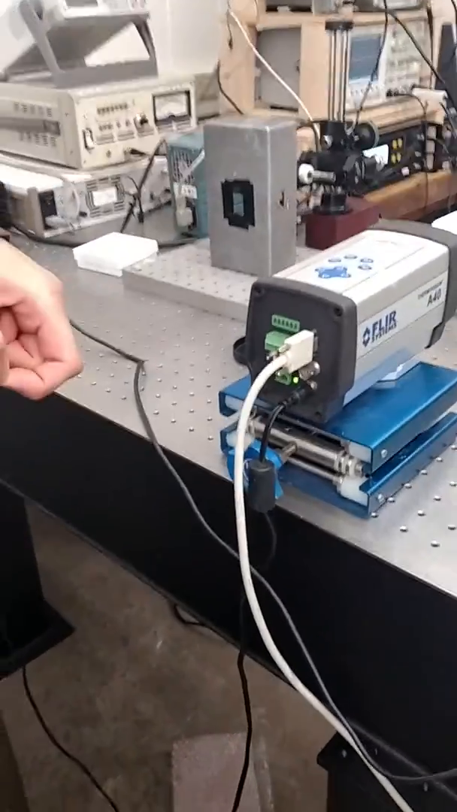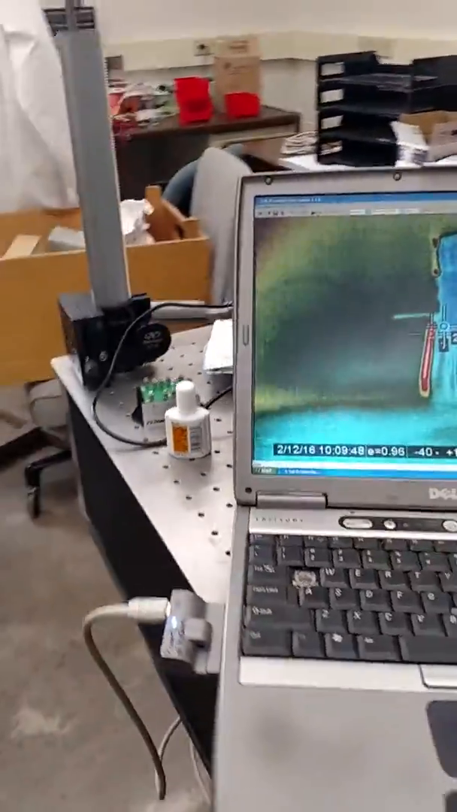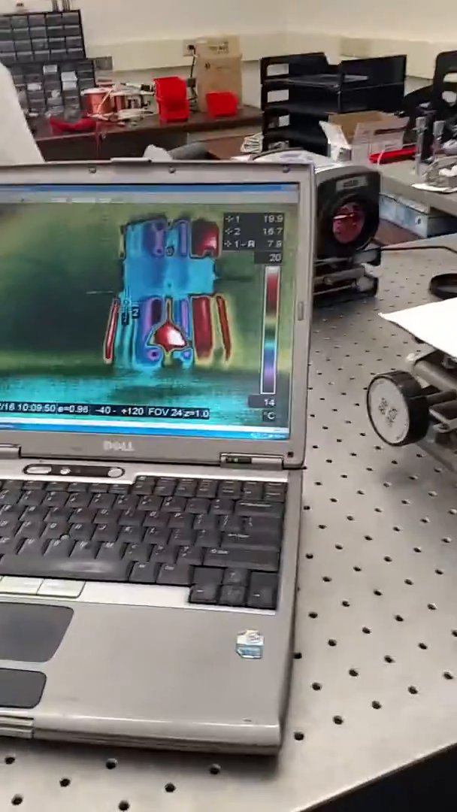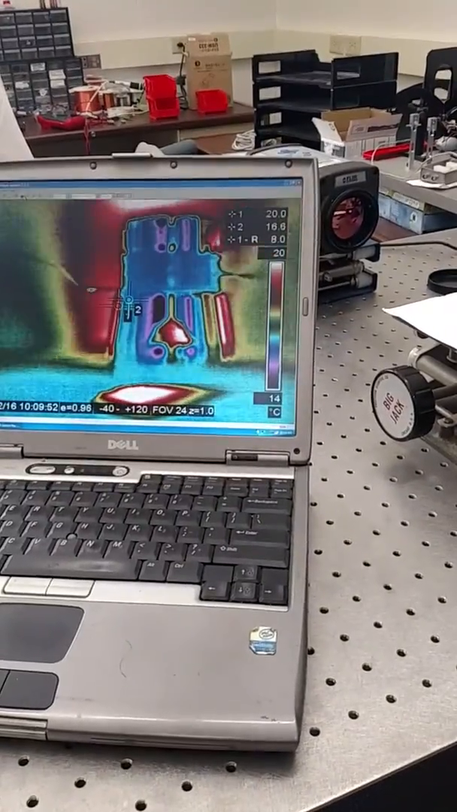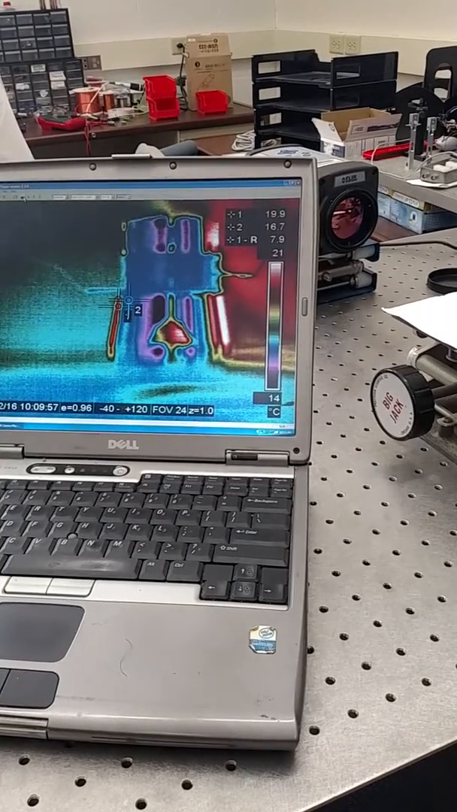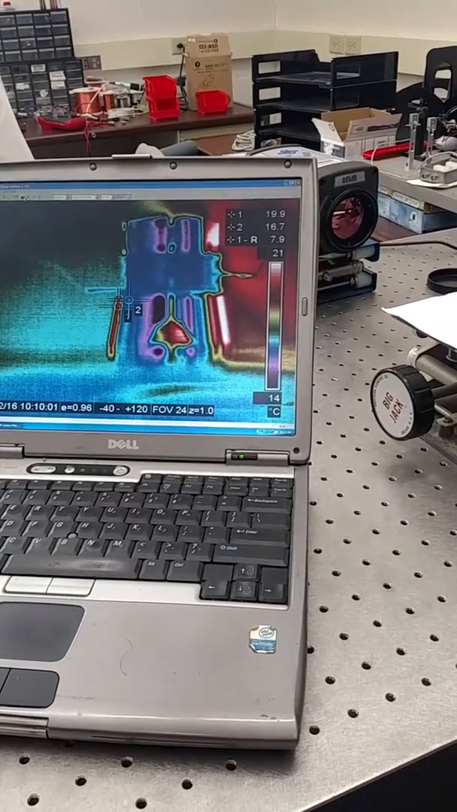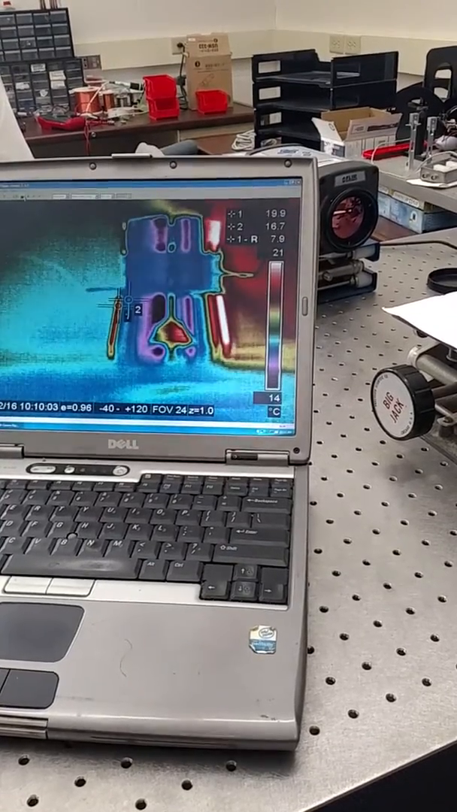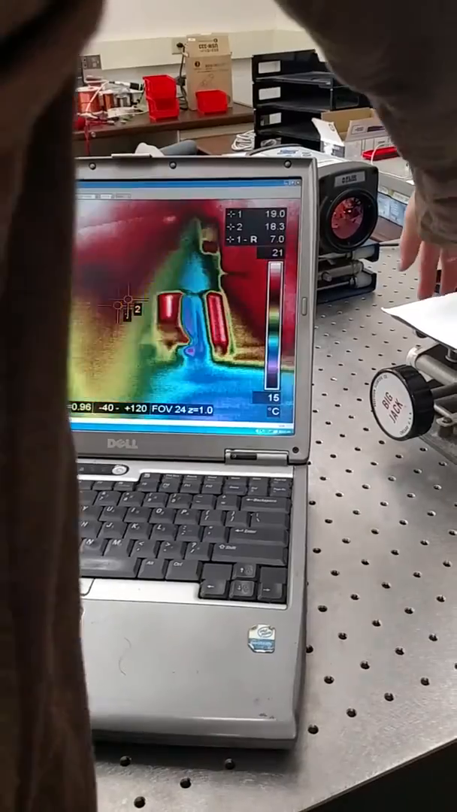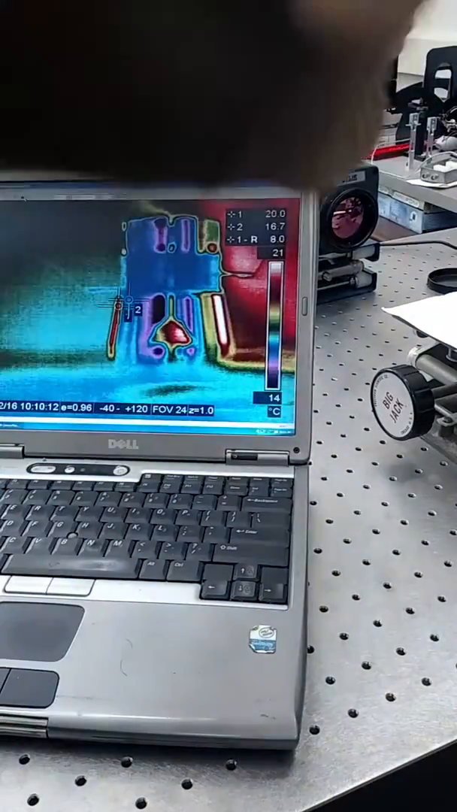Okay. So now we'll go to the front side, and we'll be doing everything from the computer, since you can see it a little easier. Okay. So if you couldn't already tell, this right here is a transducer. And it may look like it's all different temperatures right now, which is not true, because based on the reflection of light, based on if I get closer to it or not, I can change the temperature, because the infrared radiation is coming off of me. It's hitting the transducer, and then it's going to the thermal camera.